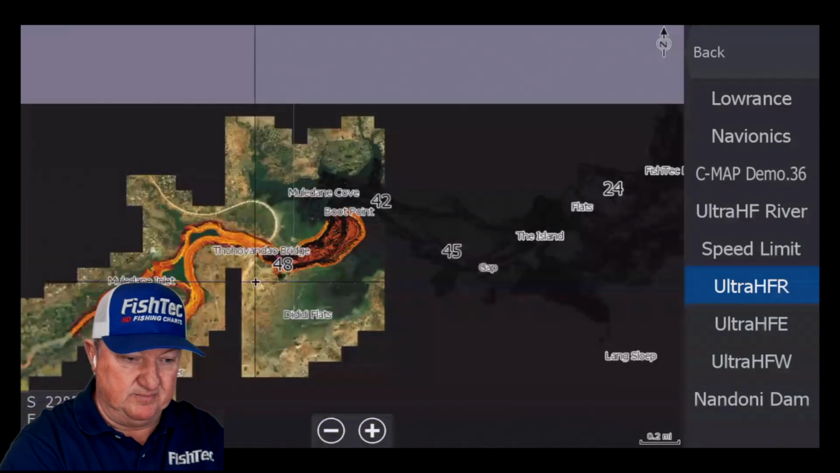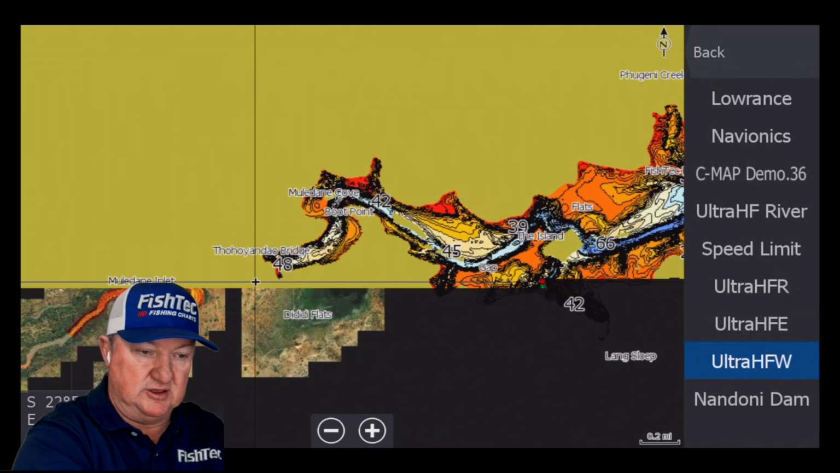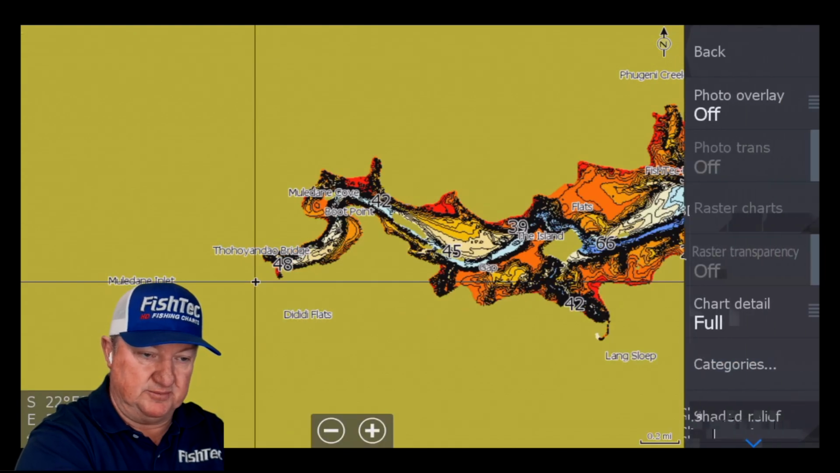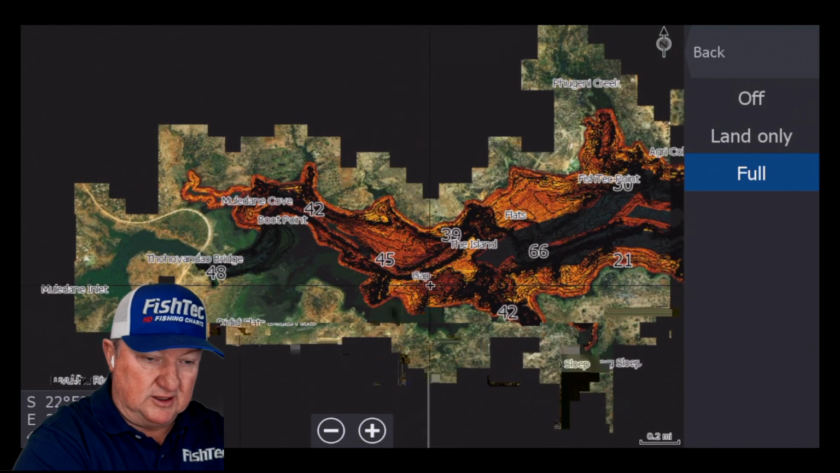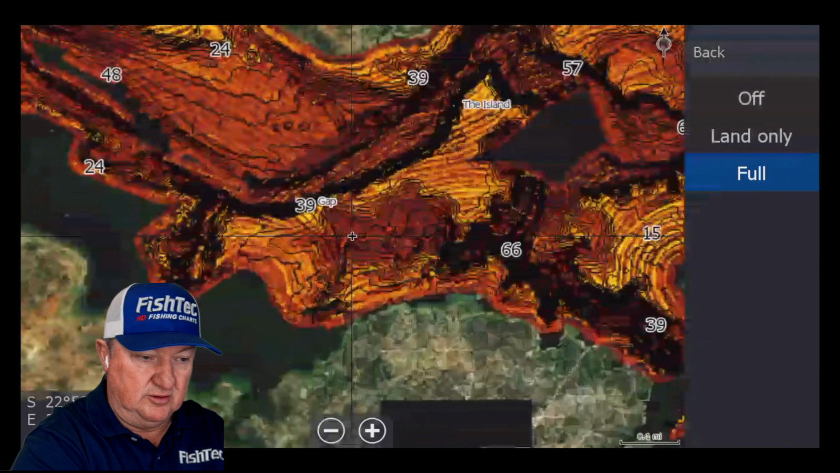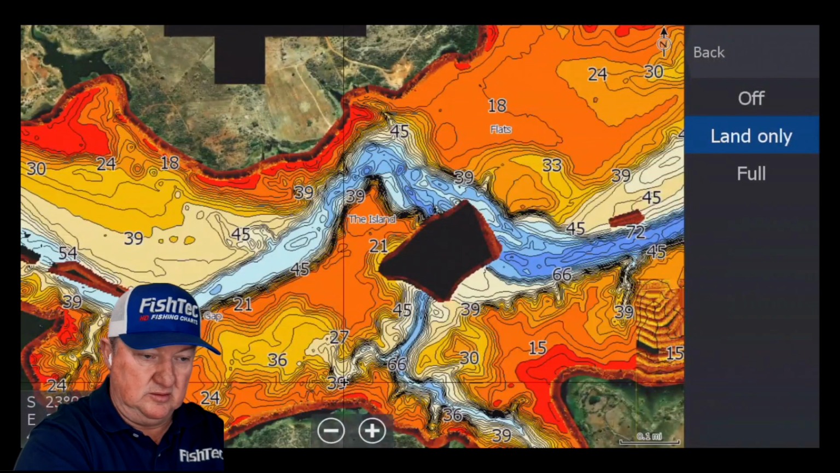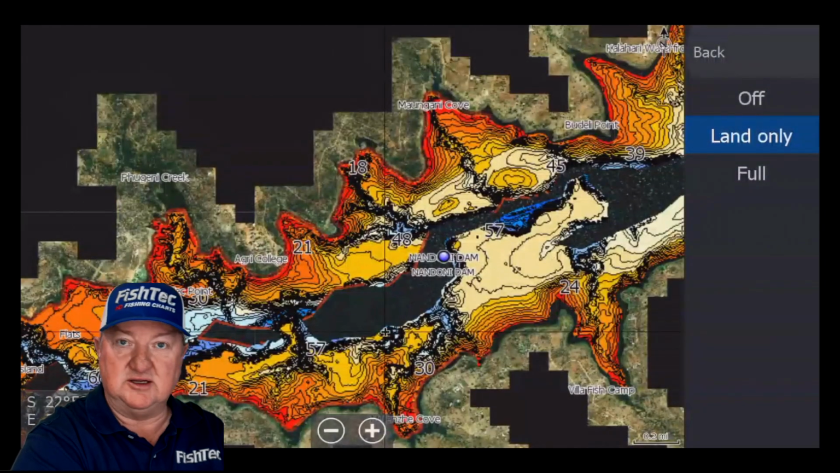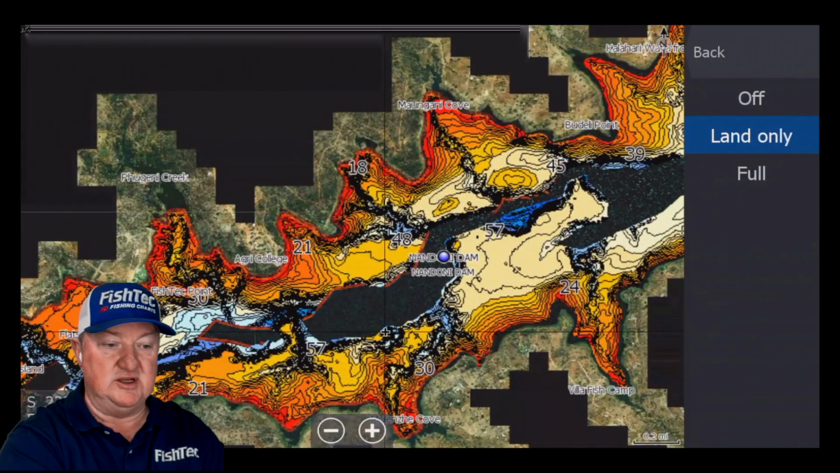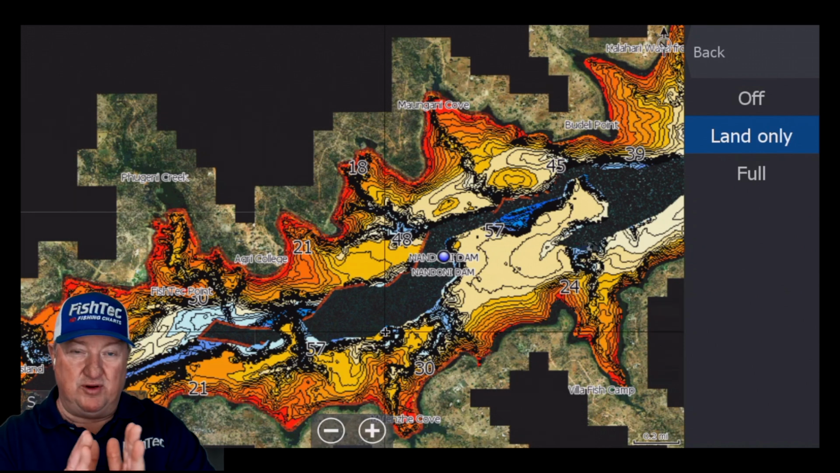Okay, back onto UltraHF. We can do UltraHF West. So same story, back, chart options, photo overlay full. Now, guys, you will notice if I go land only, you see all these contours that are missing out in the deep water. The reason why those contours are missing is because I don't have very close data.